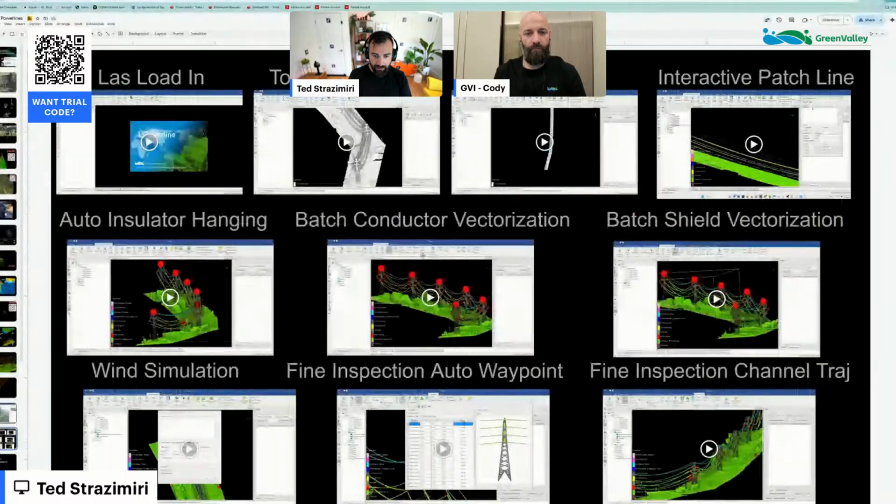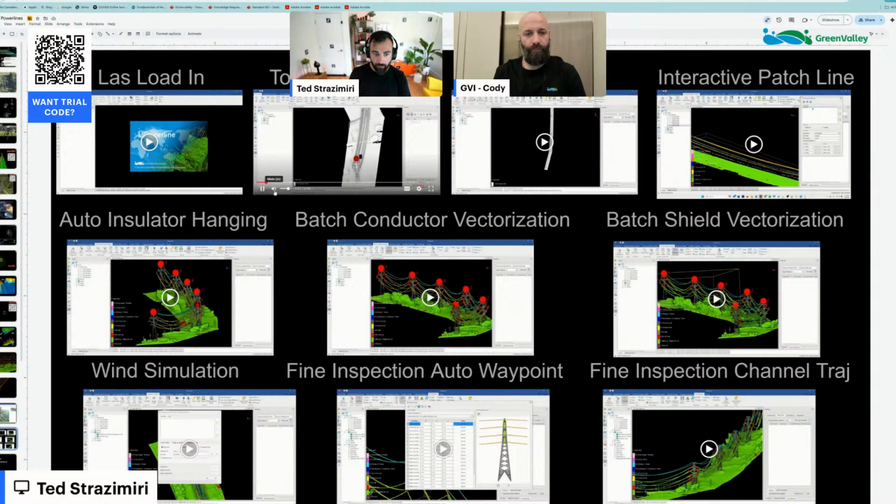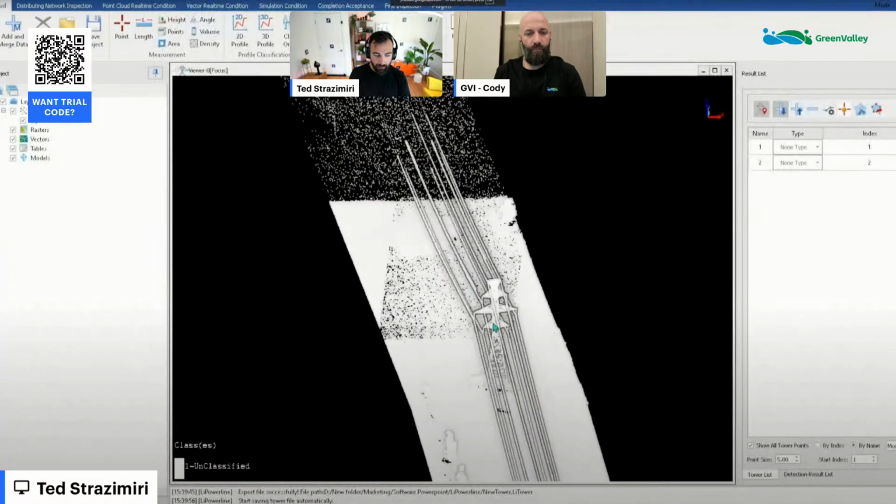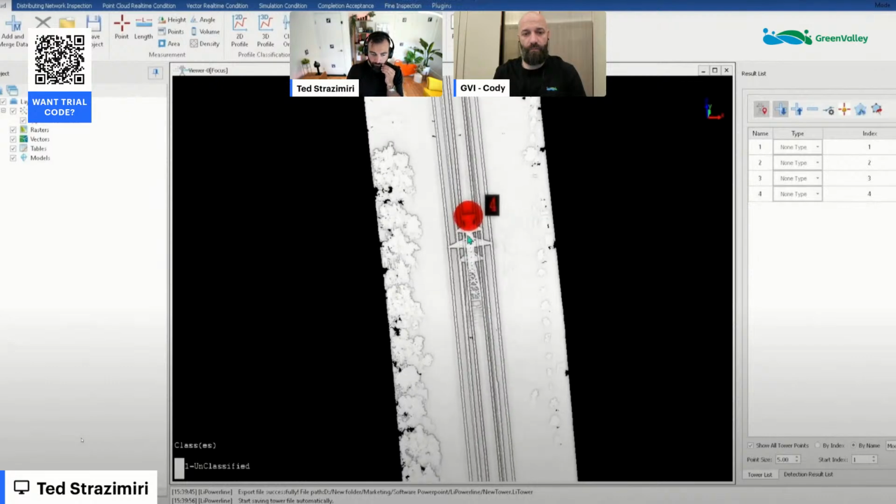All right, so that kind of gives us an idea of what the end deliverable could look like and the steps behind it. So we'll start with the tower marking. I'm just going to play this. This is just a screen recording from your side that you sent. Let's make this big. And walk us through what's happening here.